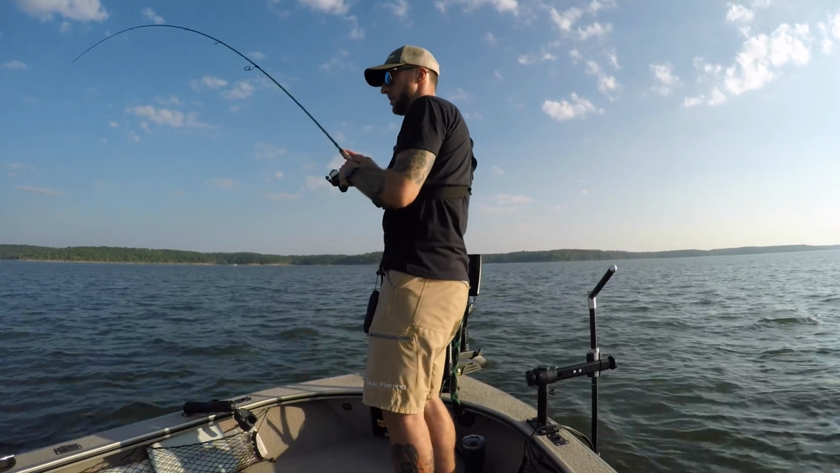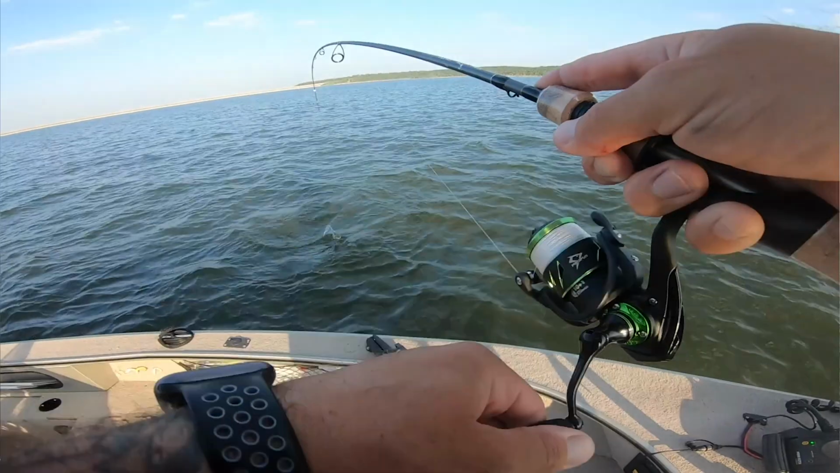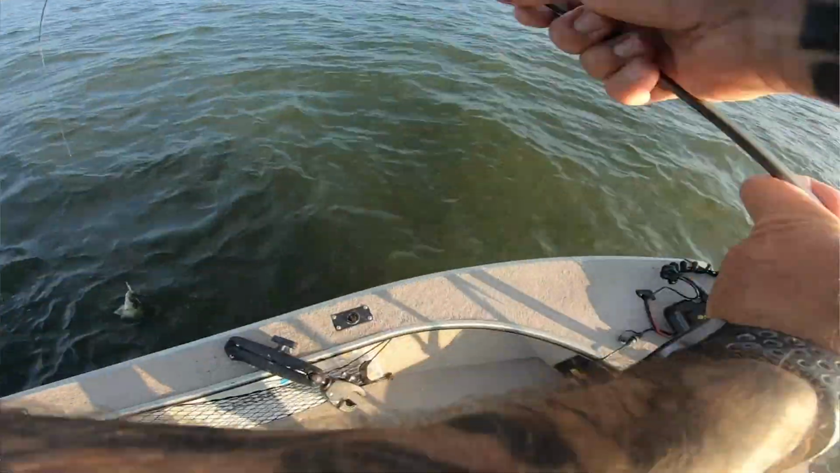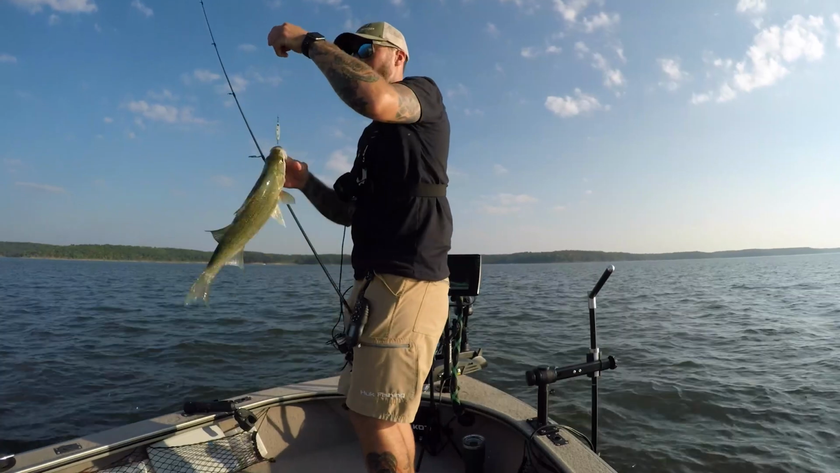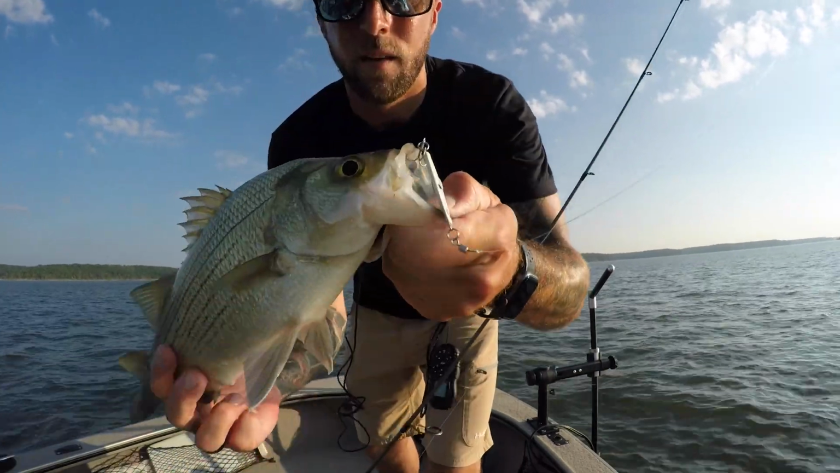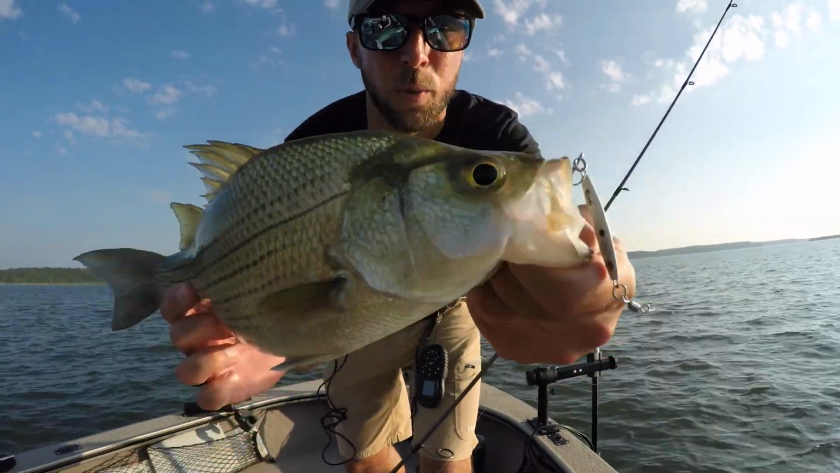Yeah, it's so fun on these little rods. That is just a huge white bass. Freaking massive white bass. Just got it nipped. If you slice me with your gill plate, I'm gonna fillet you. There it is, right there. Cannot beat it. Super fun, super simple way to fish.